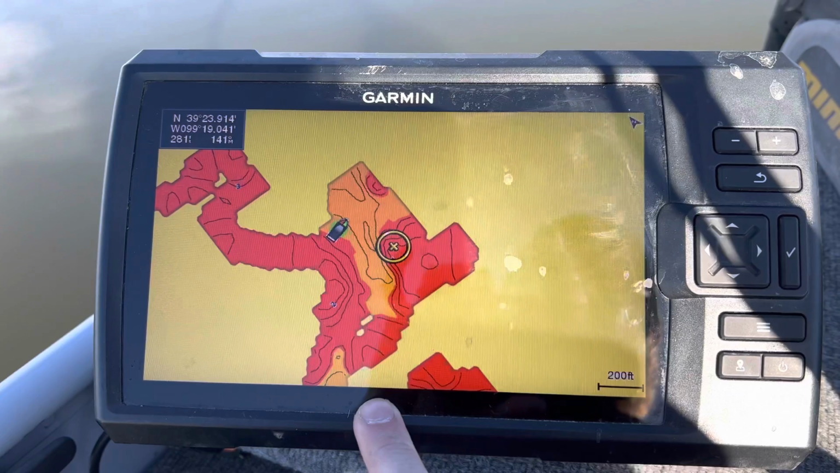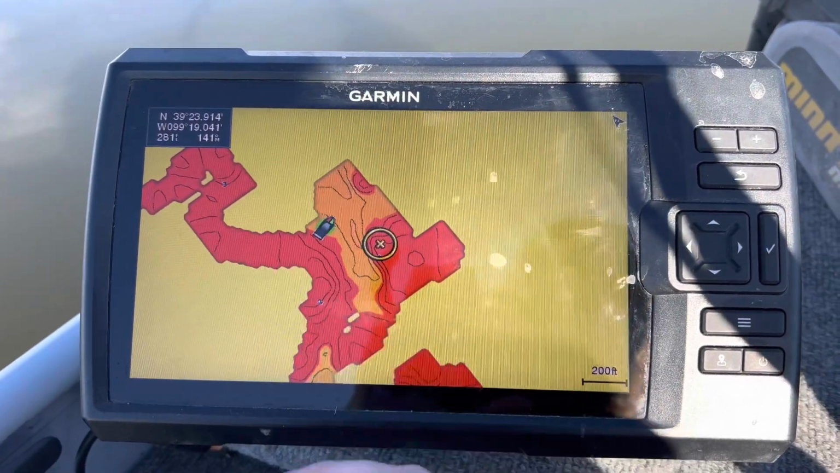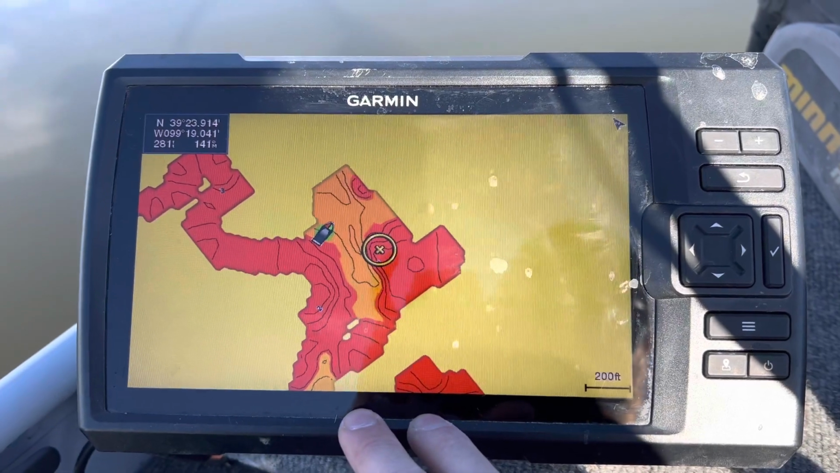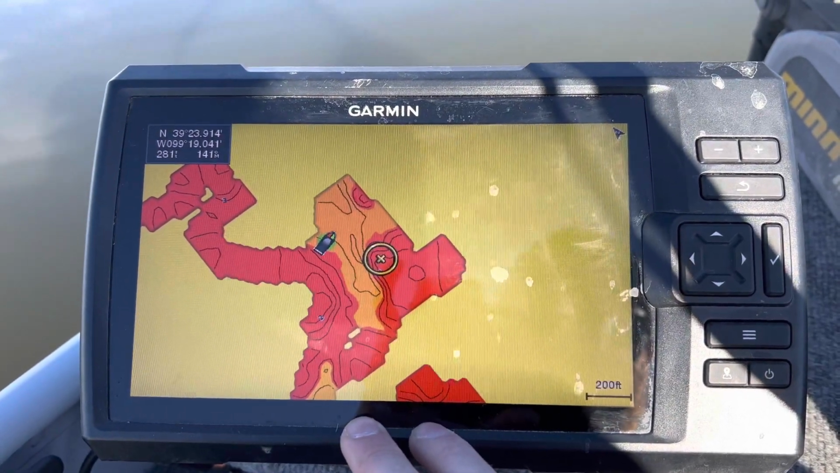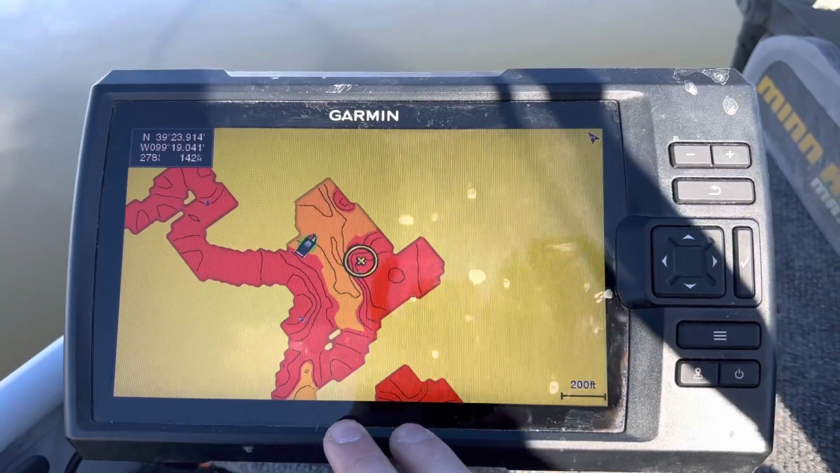So you guys can see what you're going to get with the Quickdraw contours that the Garmin Striker Vivid 9 SV comes with, or the Garmin Striker Vivid series. And yeah, it's not as good as the EchoMap series or anything above that, but it's still pretty good for the price point that you get.